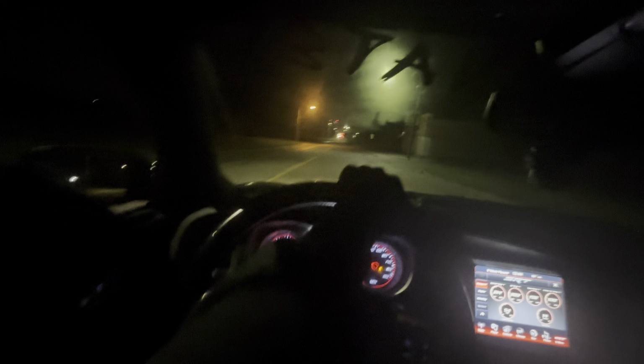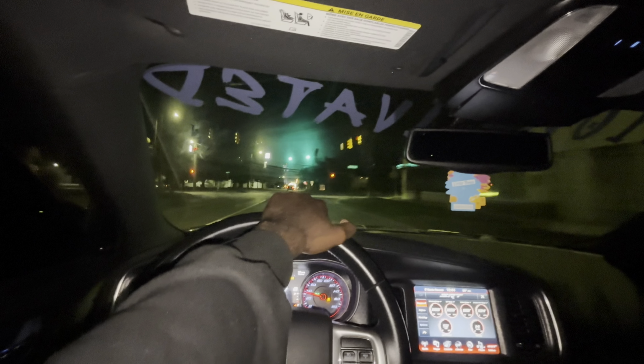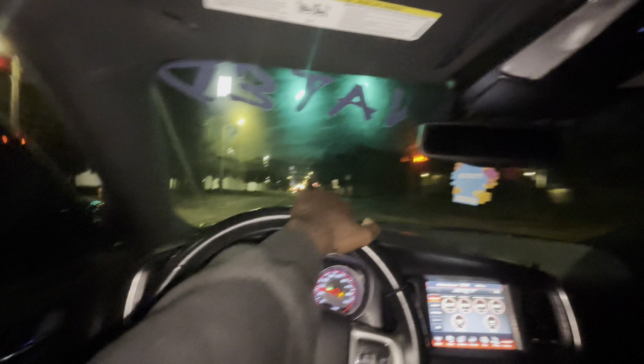This is just gonna be a little POV drive because it's nighttime and I just feel like driving. So, hold on, I'm finna turn this light off. But no, we finna go through downtown. It be hella police down here, especially at nighttime.